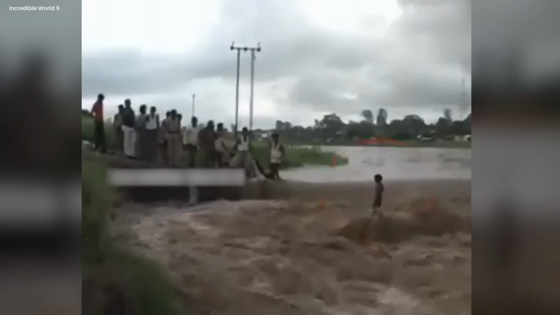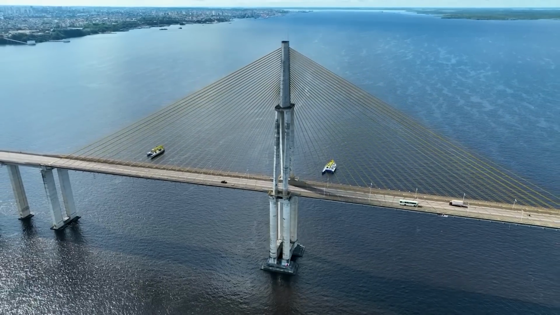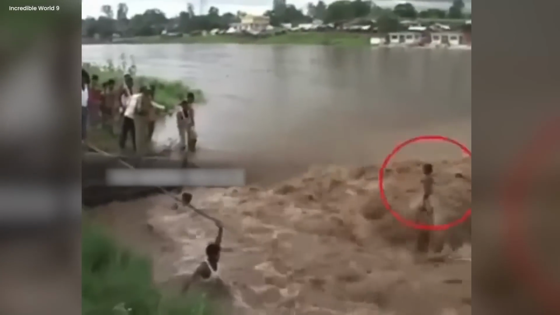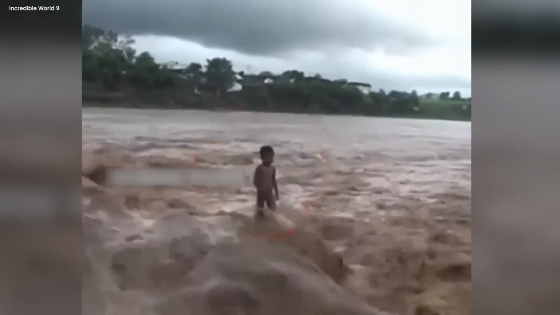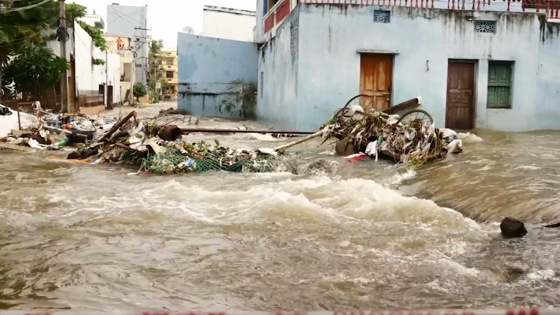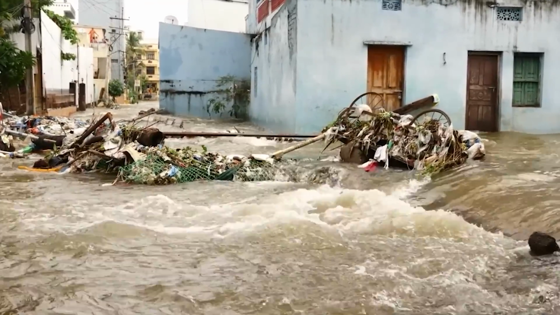Miracle baby. Except for this baby, everything that can be destroyed by floods, from well-built bridges to concrete barricades, can be. Locals in Karnataka, India, were shocked to witness a little youngster between the ages of 3 and 4 standing in a flood-stricken river. The deluge that could have easily destroyed the majority of the local infrastructure did not even move.